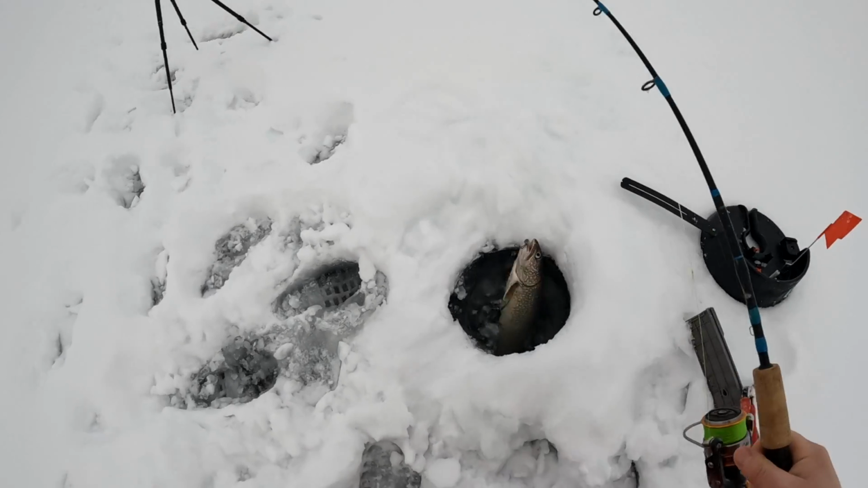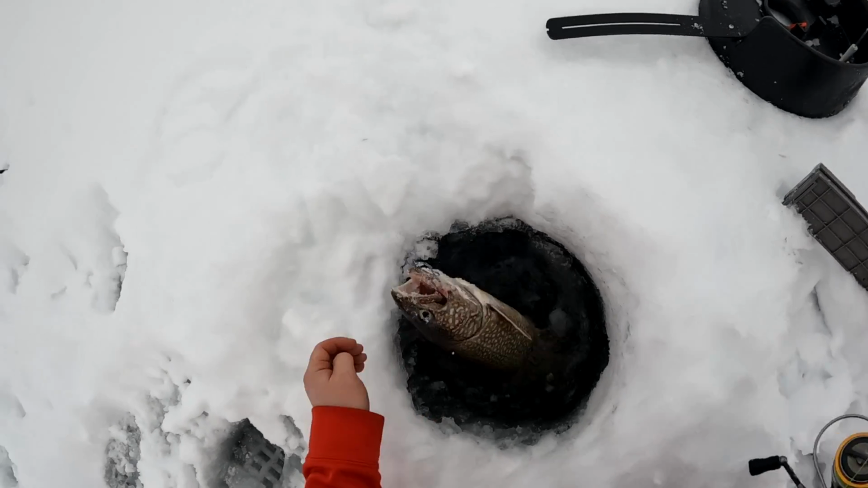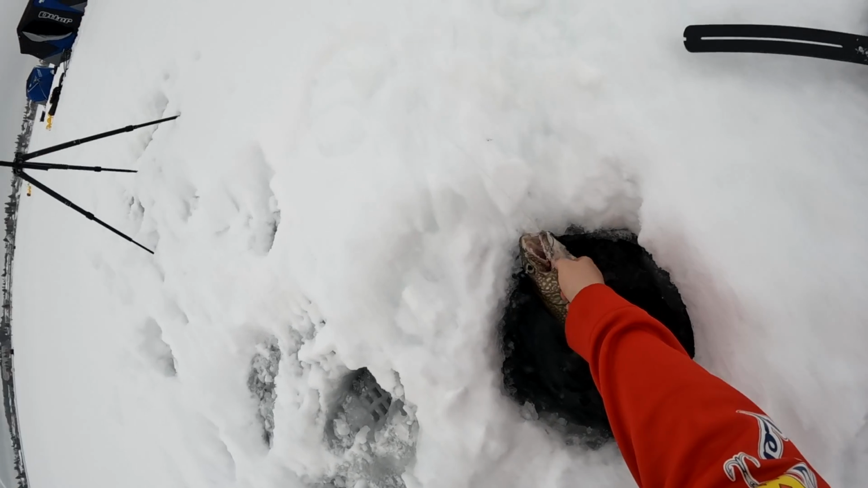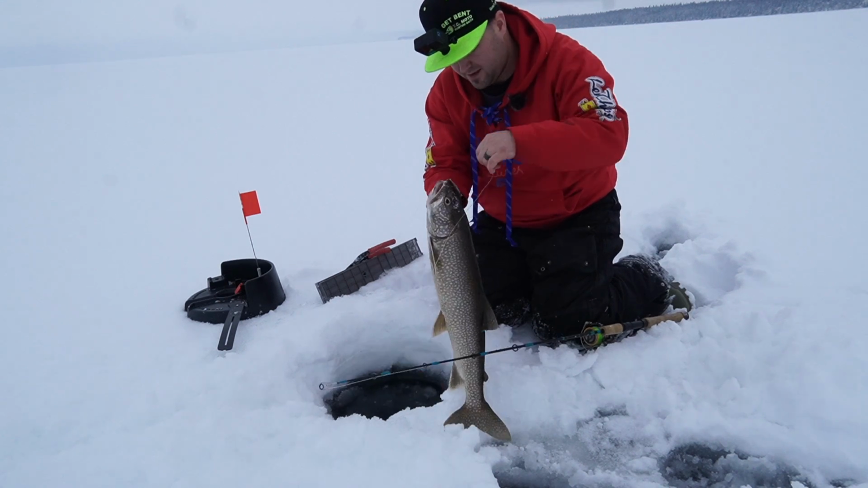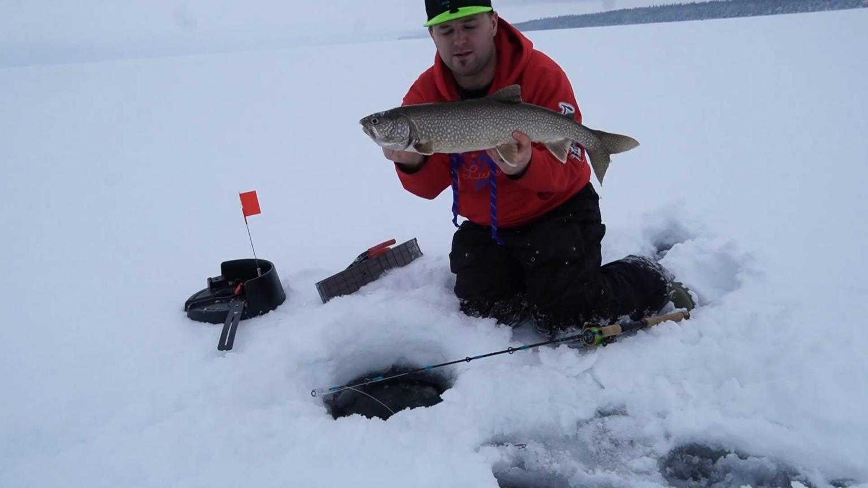We're at the leader here, so he's just under the ice. Yeah. Smaller fish. So it's right in the corner of the mouth here. Barbless hooks. Get them out. Give you guys a quick look, and I'll get this fish right back in the water.